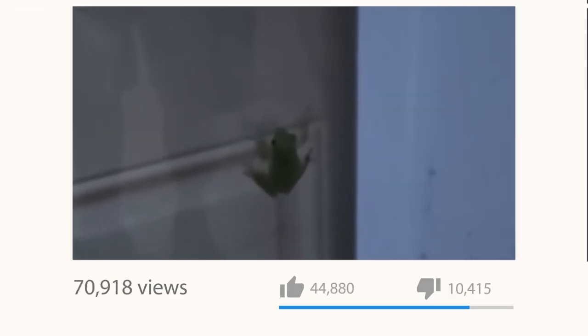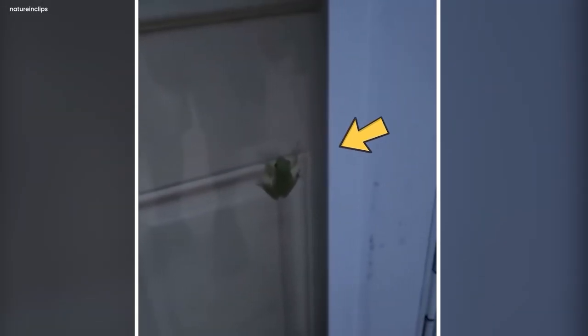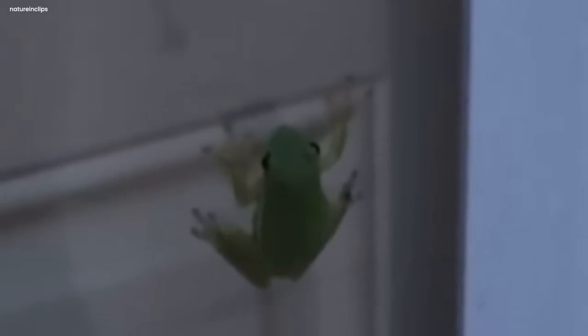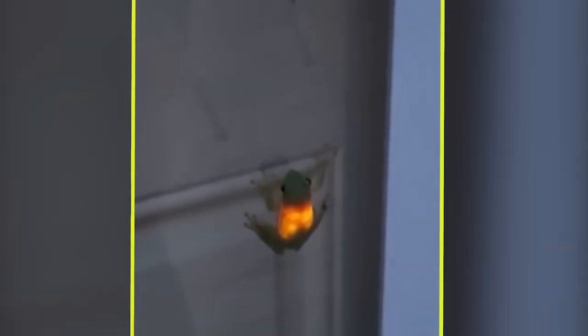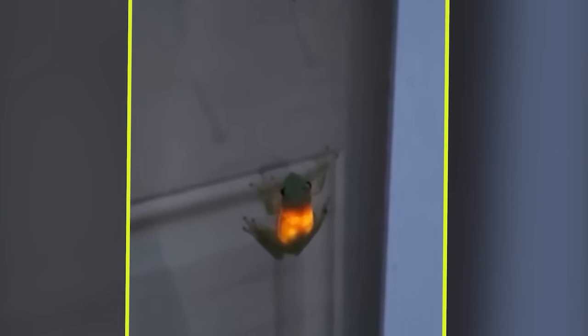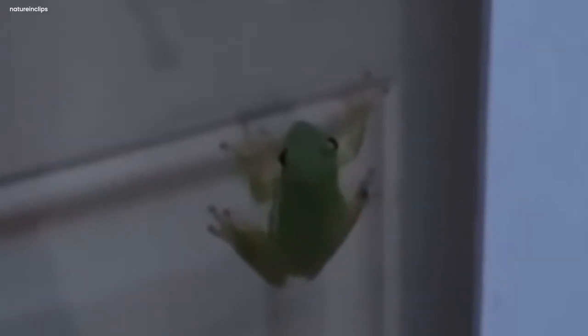The video of this glowing frog spread all over the internet, and it made everyone curious. Some believed it was a spectral sign from nature, a reminder that there's still magic in our world. Others were just amazed at how beautiful and strange this frog was, but the frog story remained a mystery. No one knew where it came from or why it looked like that. So the glowing frog became a legend, a mystery that reminds us that in our everyday lives, there can still be extraordinary things that surprise and brighten our days.